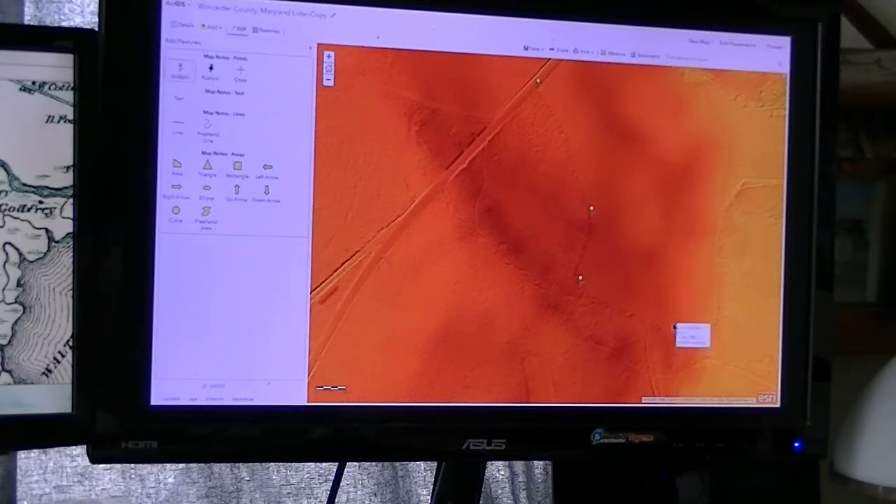As you can see, I'm putting pinpoints in where I believe the road is. I've walked all this, so I'm pretty confident in my